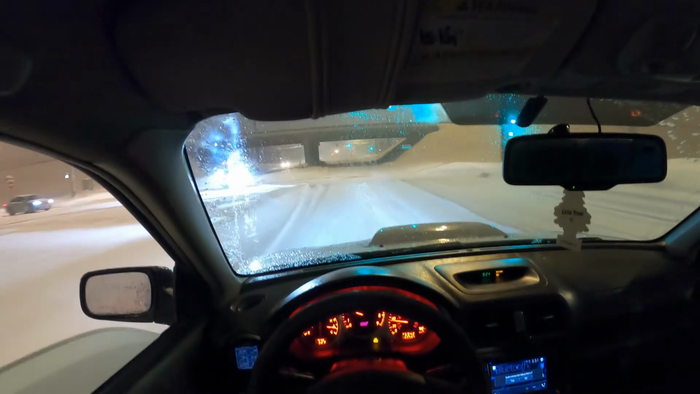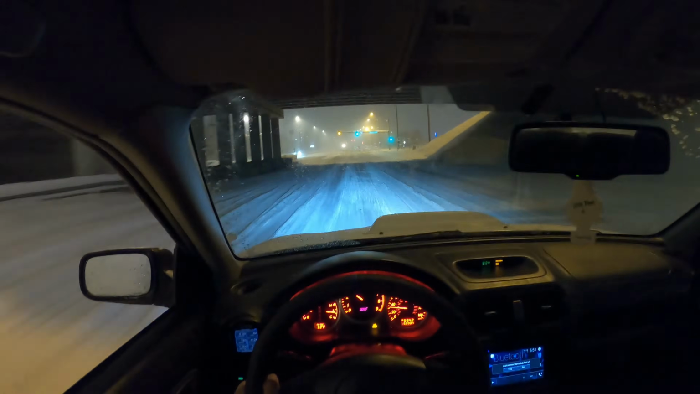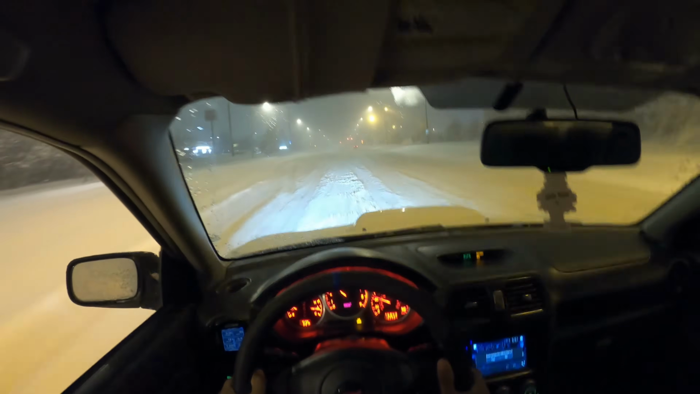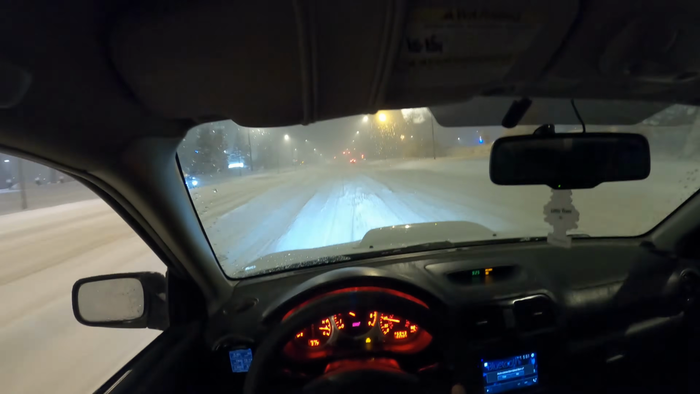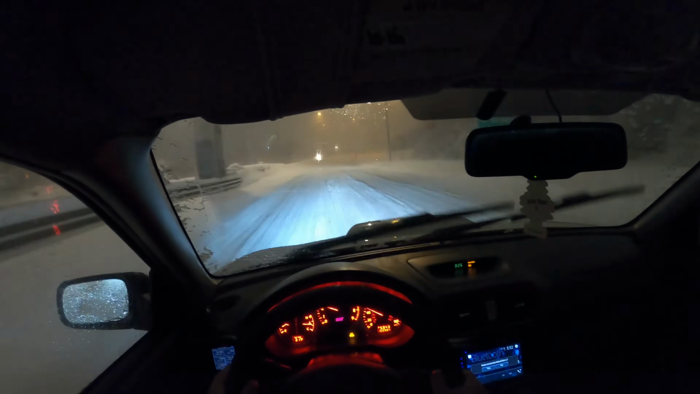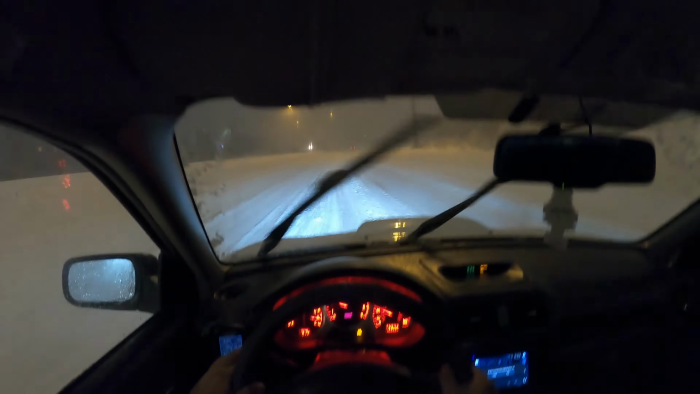Here's a tunnel. Let's rip it. Woo! Nice. Oh my God. Yeah, it's crazy, man. I feel like I'm hitting potholes, berms, and I'm in the middle of the road. So I'm gonna change lanes. Like there's any lanes. There you go.